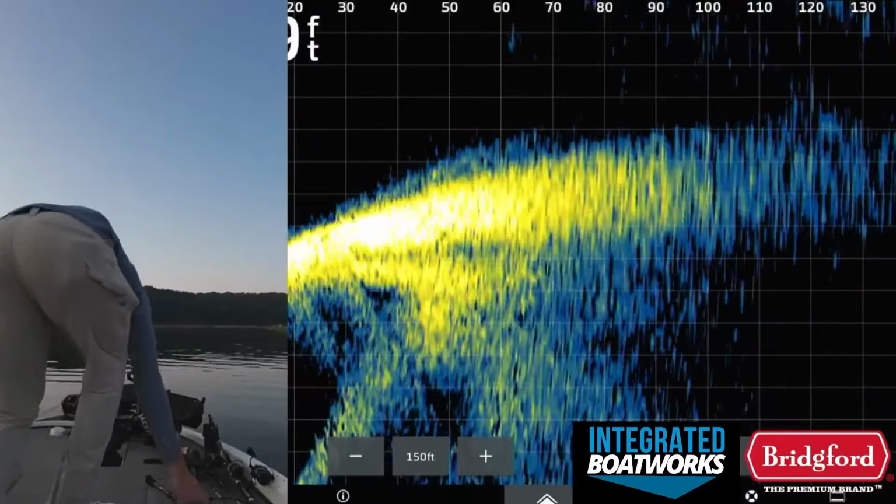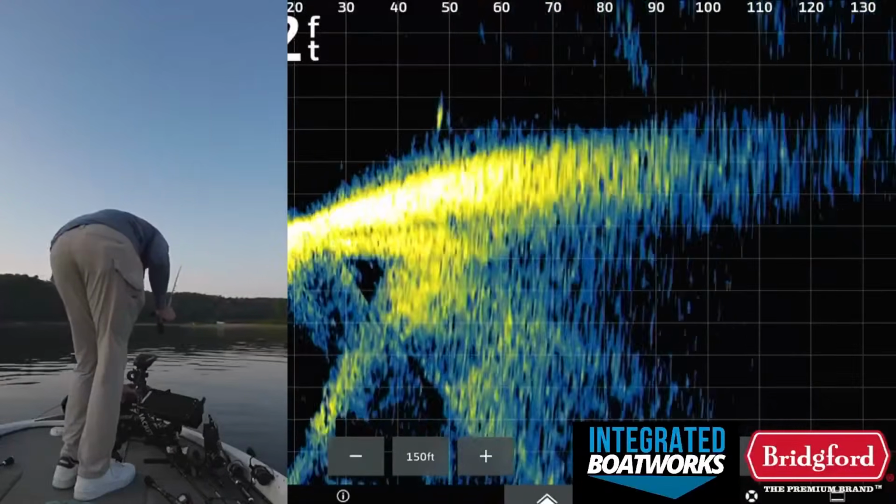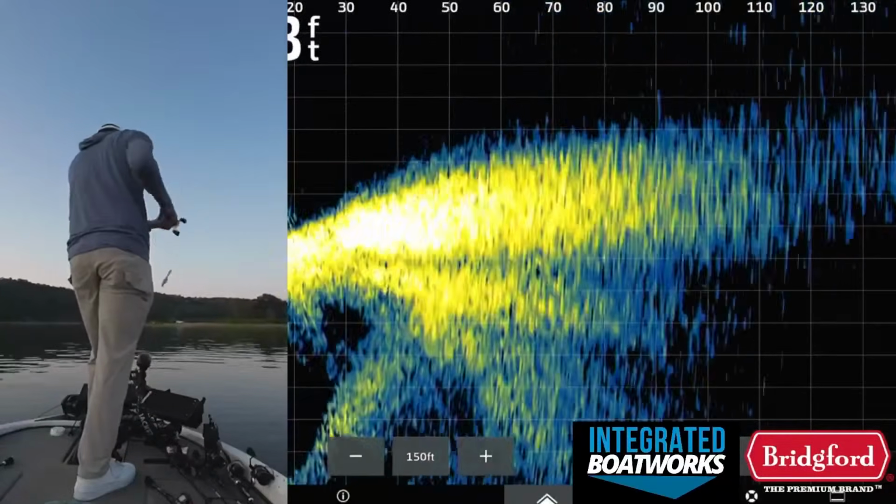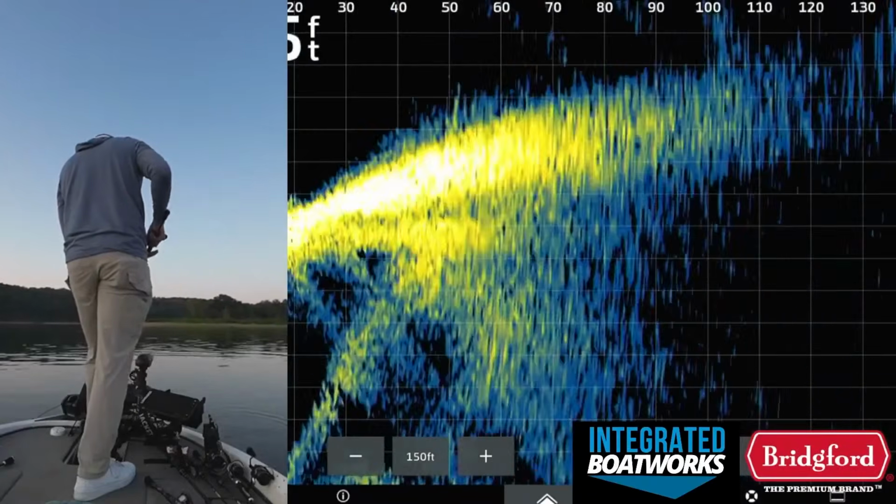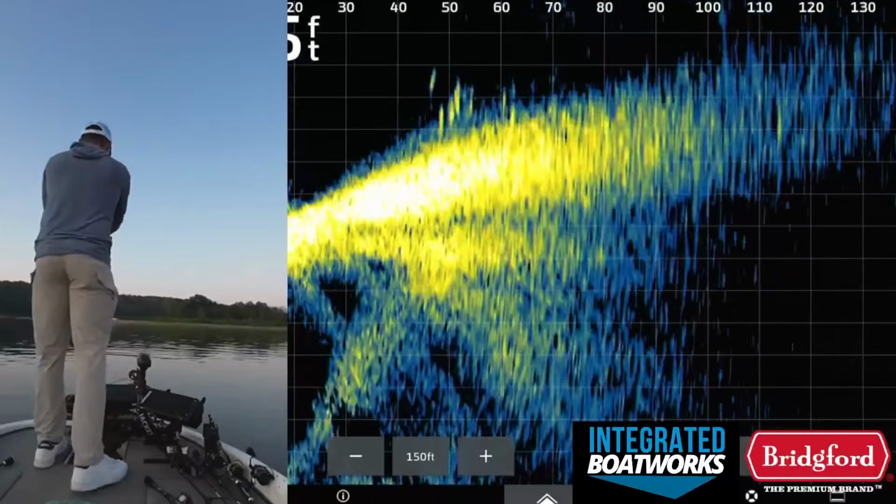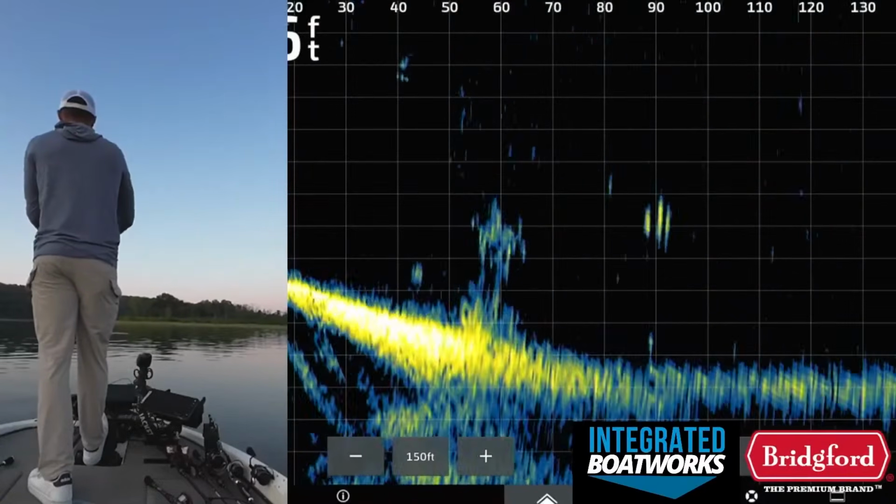I'm gonna try cranking up there for a second. Those fish were up there pretty shallow. They're in like 10 foot that we saw earlier. Should be right in front of us if they were there, but they're just roamers. They're not fish that are actually set up on anything. They're just moving around kind of randomly. There's a lot of them though right there. Back us up a little bit.